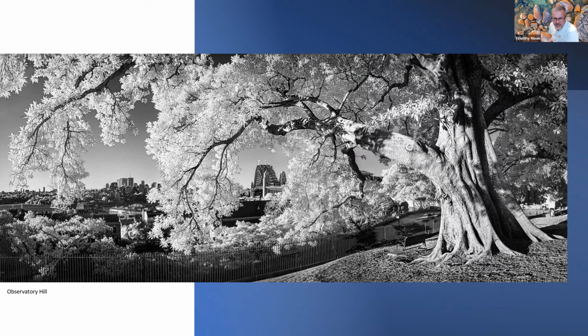Then you can play with the shadows and play with the other things to mix and match the effect that you're getting. When you look into the distance there, you get some things that look kind of normal, some things that look a bit different. The buildings and the Harbour Bridge look kind of normal until you get to the top and the flags are white. So there are some things that infrared doesn't do too much to, but other things which are quite spectacular, and foliage is one of them. Foliage tends to be the big ticket item.